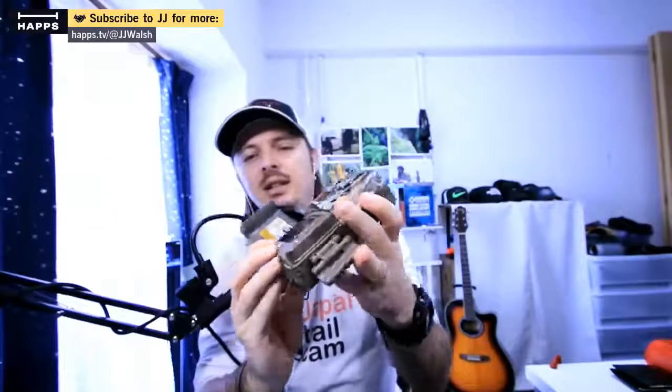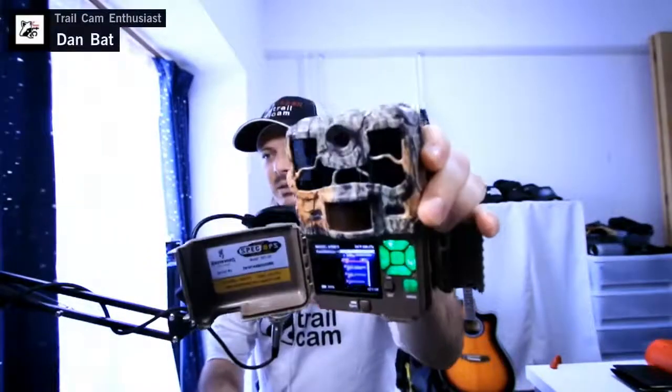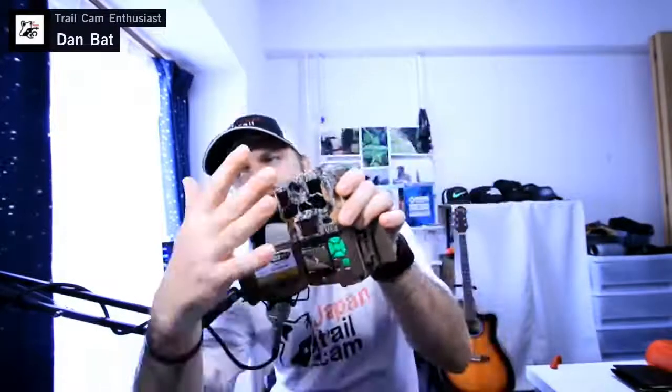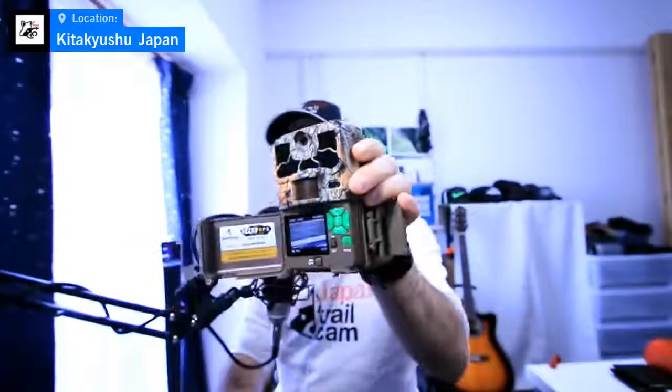I'll open this up really quick. How they open up here is they have a little LCD screen right here. I'll turn it on, and maybe you'll be able to see it. You can see a little bit there. I'll put my hand right there. It has a little screen, so I can see what it's pointed at, and I can see how I can compose the shot.